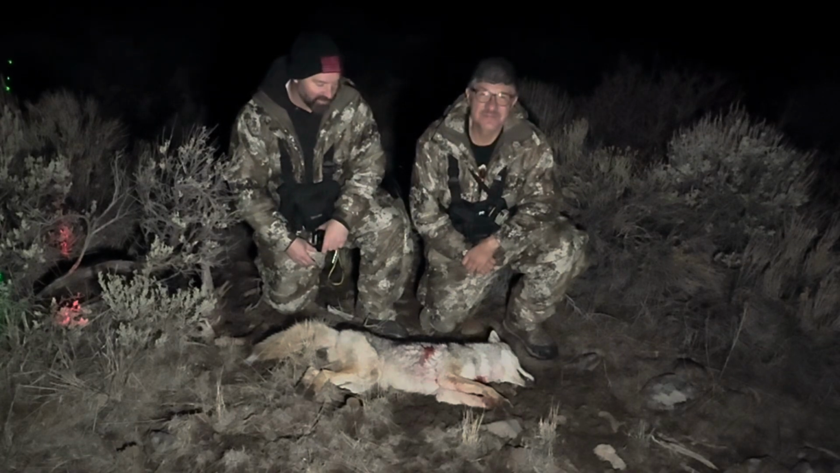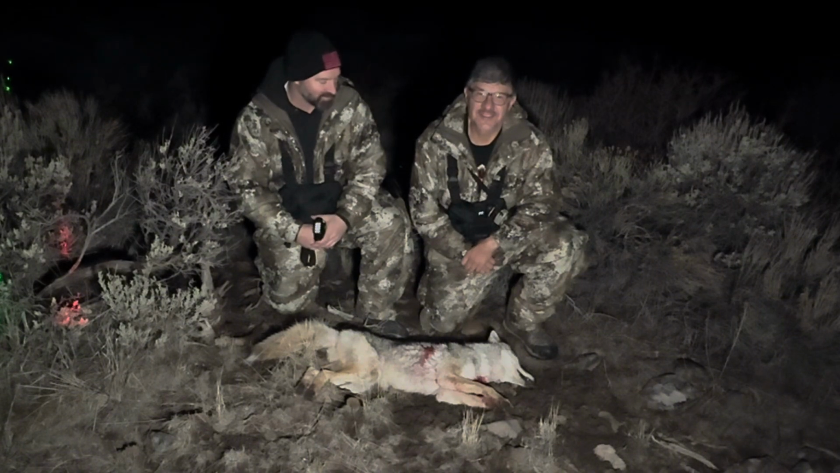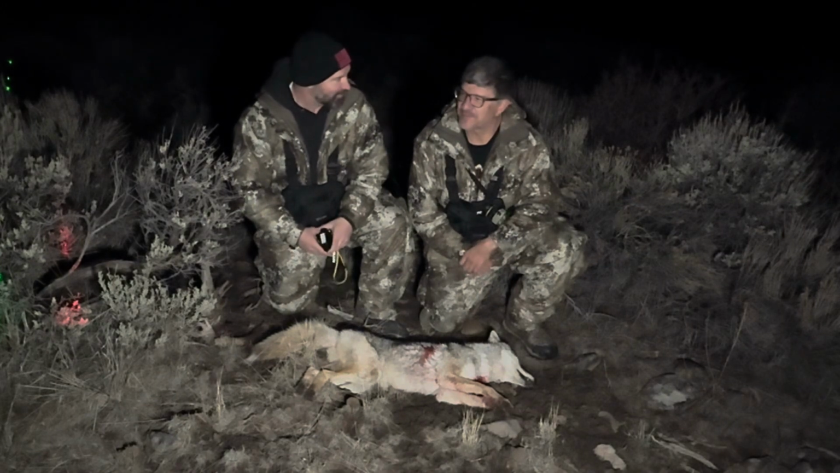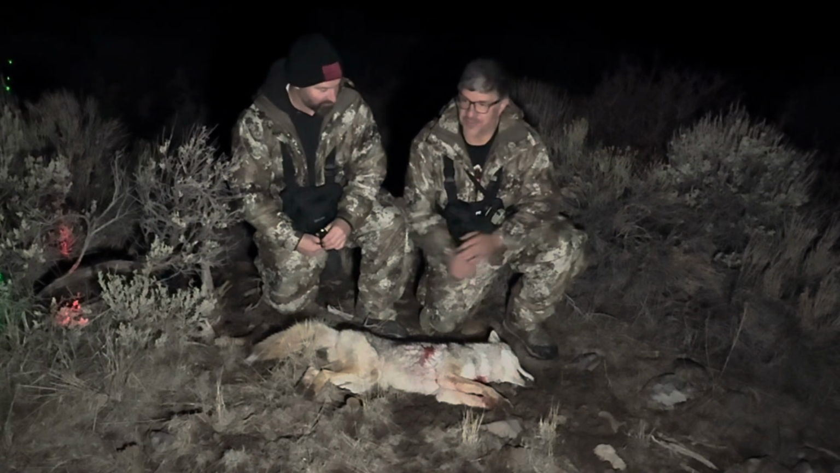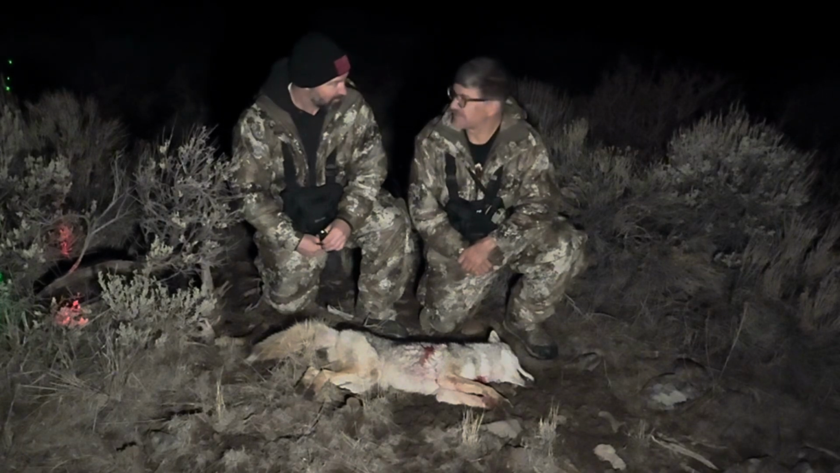We were about ready to give up on the stand, and Matt ended up spotting this one coming in, and the crazy thing, it had a buddy right behind it. We already had our clips out. We were already grabbing the call, like we had pretty much gotten ready to leave. This one started coming straight into the call, so he took his time, but then we just were patient and ended up getting a shot.